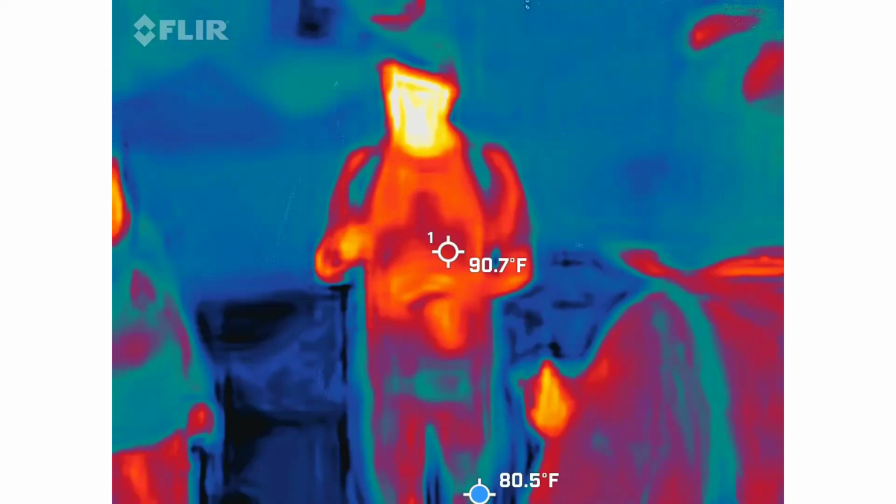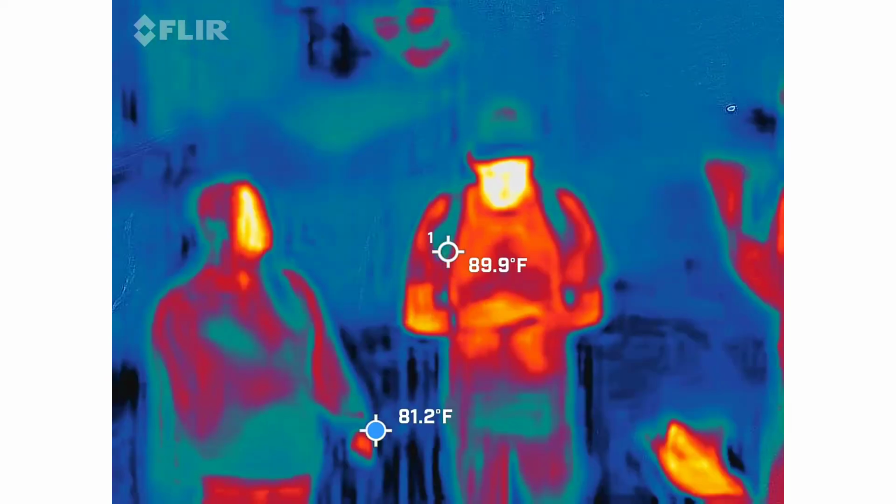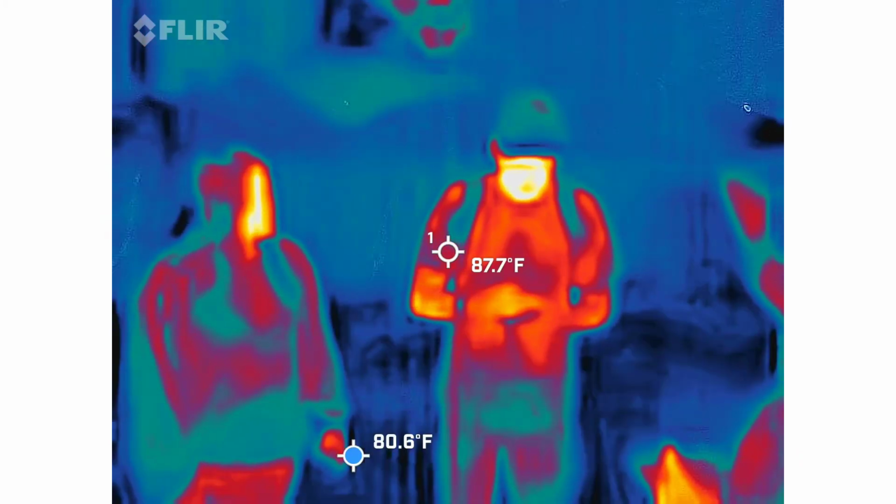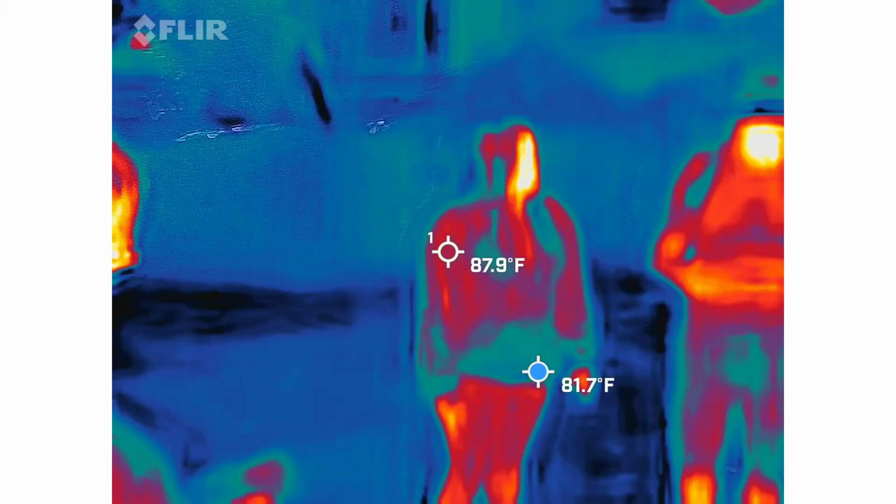Kelly, did you get any readings on your device over there? 0.3. Yeah, that's garbage. So we are thinking that you got blue lights. Yeah. Wow. Starting already. So go ahead and mute that for me.